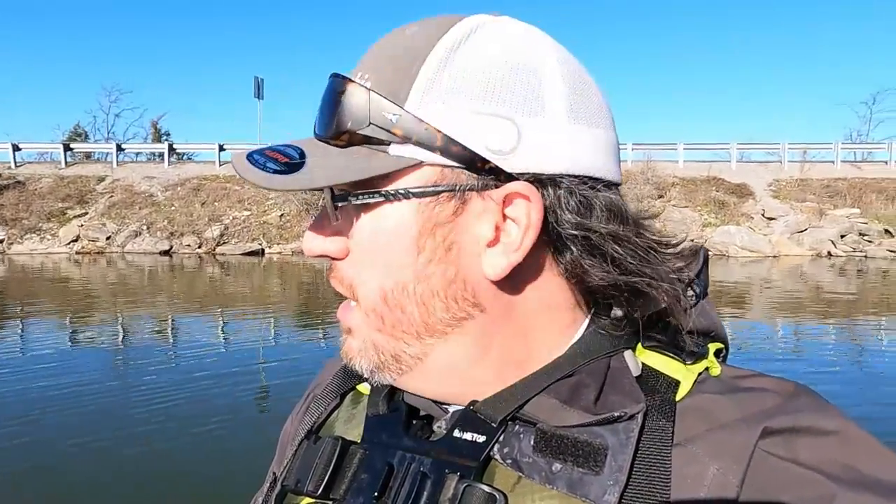So I picked up a Garmin Striker Vivid CV. I think it's a CV. It's a 4-inch little model, little tiny thing for the kayak. So we're gonna try to get it dialed in here and see if we can't catch some fish, but gotta try to dodge this wind first. So hold on tight, guys. Let's go get on the reel.